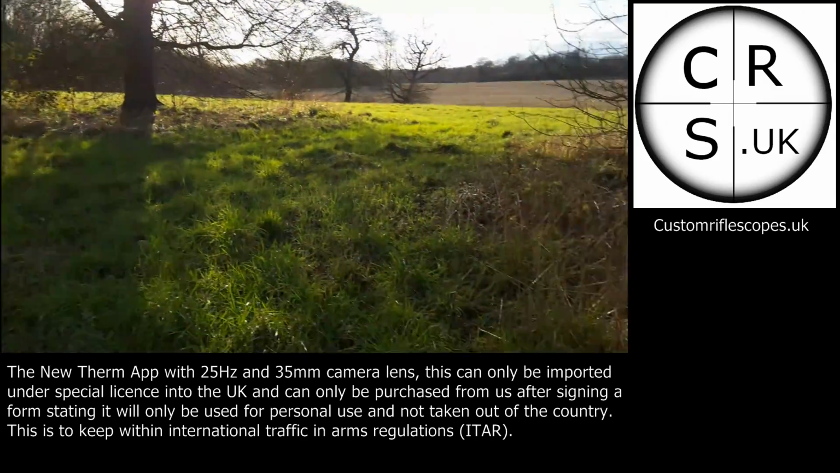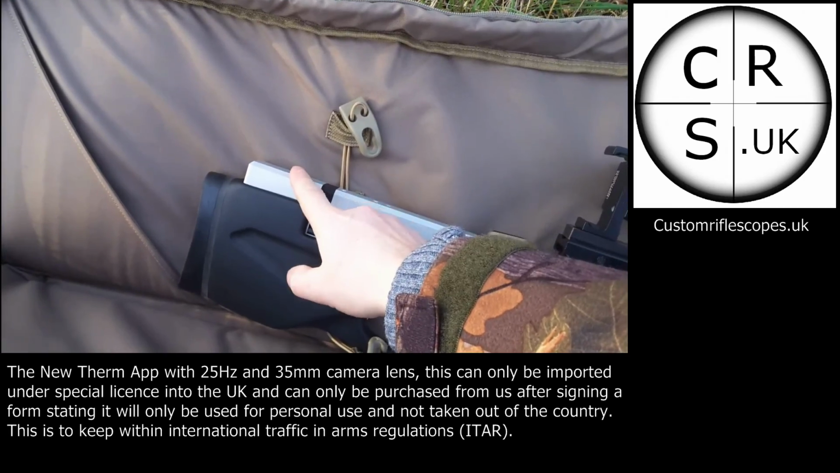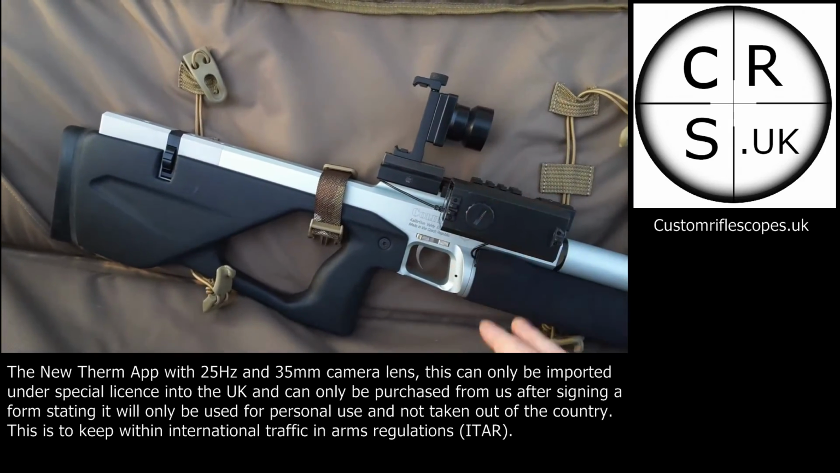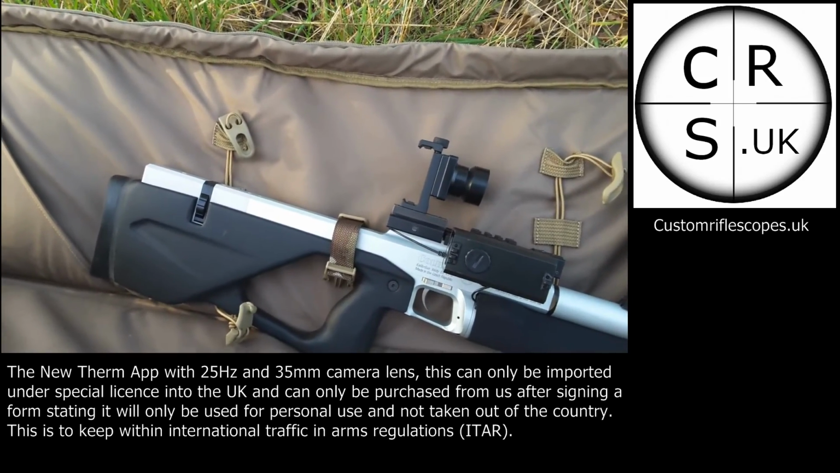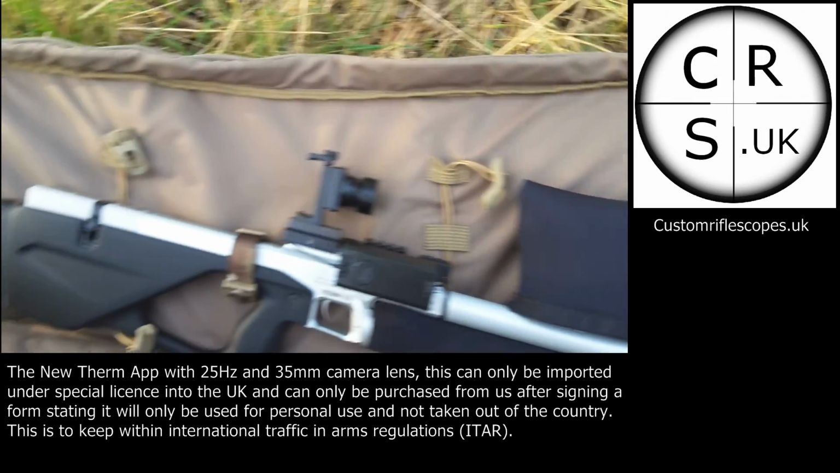There was a problem I had last week, and that was that when I had the camera attached to the rear of here, the phone, I had the brightness up too bright and it kind of whited things out a little bit. I couldn't tell until I checked the video at home. So I'll keep the brightness down a fair bit this time so you can see the screen better.